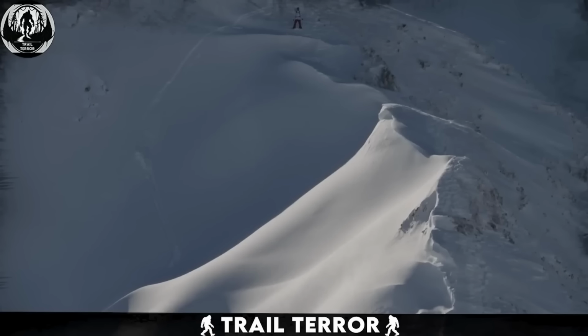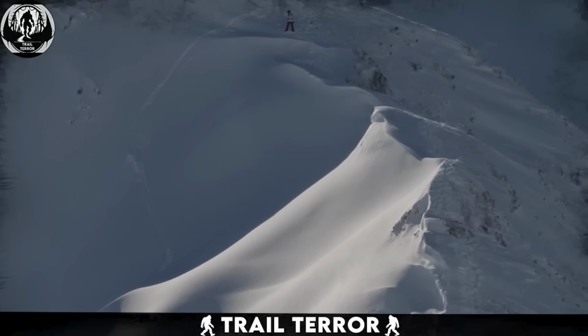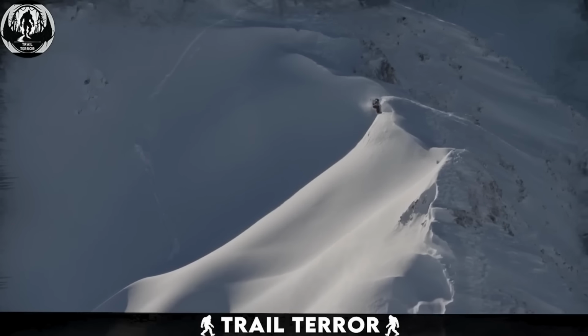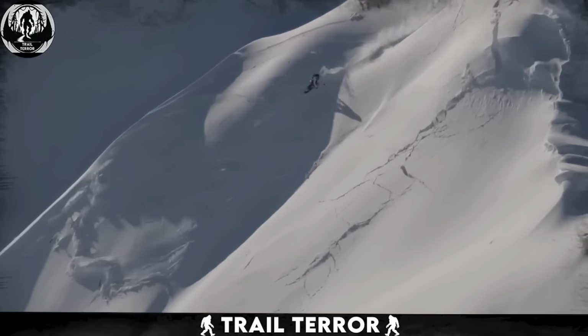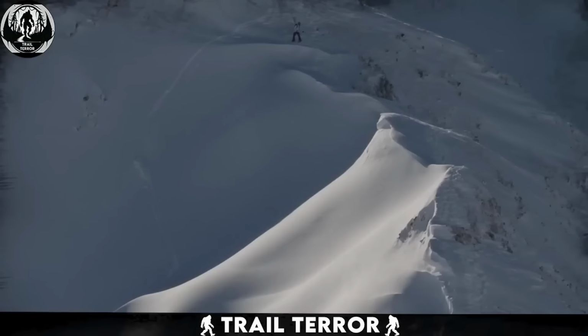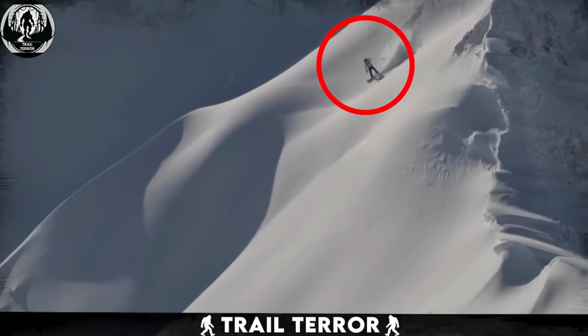Mother Nature is breathtakingly beautiful, but also capable of unleashing serious fear. This next clip is a chilling reminder of that. The video takes us to a snowy mountain peak, filmed from a lookout point. We see a skier poised on the edge of a snowy mountain, ready to take on the slopes. With a nod and a signal, the skier sets off, carving their way down the pristine snow.